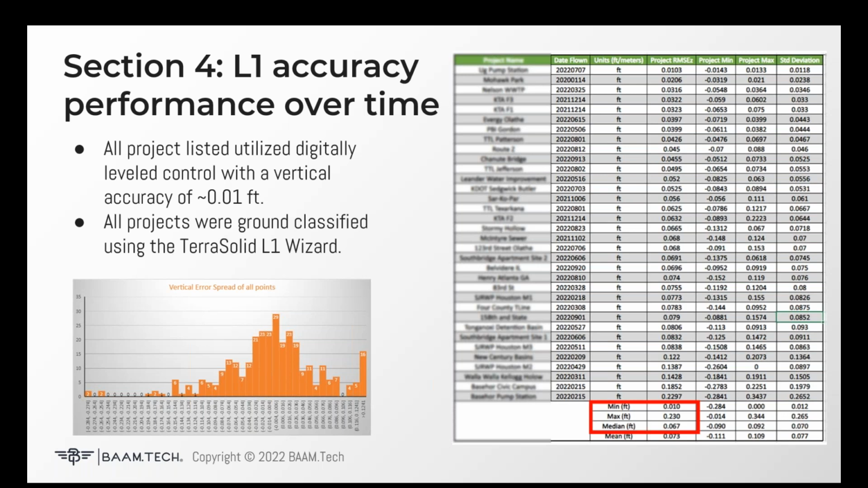And we look at that first column where we have the red box, you can see the minimum root mean square error, the highest accuracy projects we've had, the max, which is the worst, and then the average of all those projects. So the absolute best was 1/100th of a foot, which is absolutely incredible.